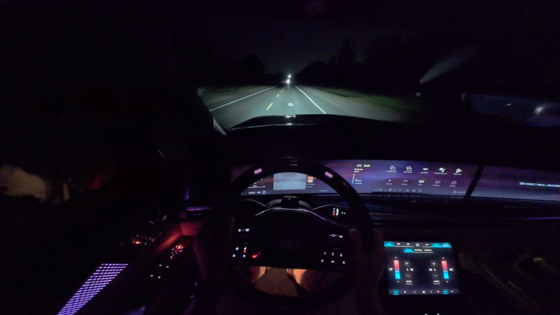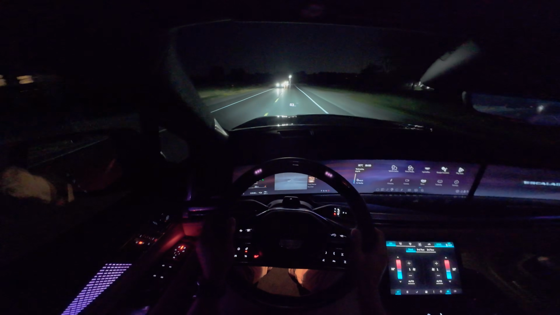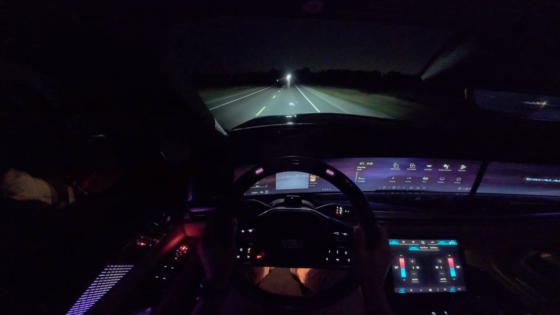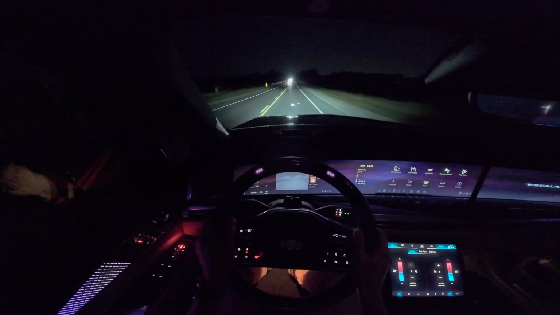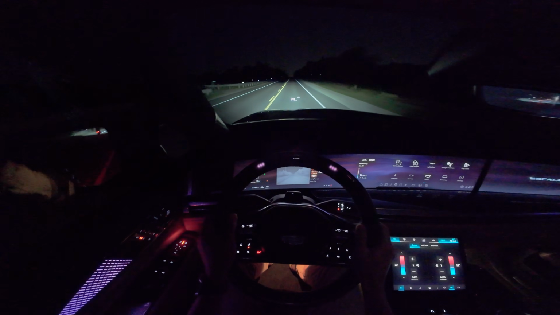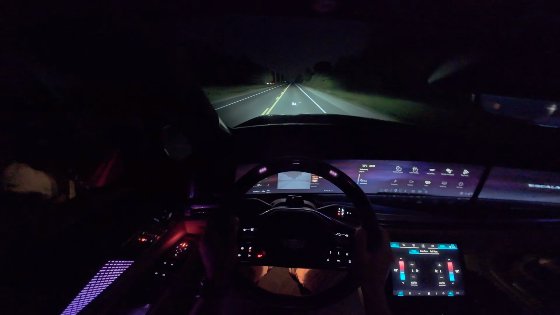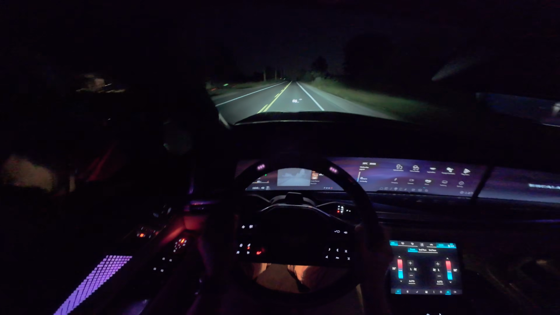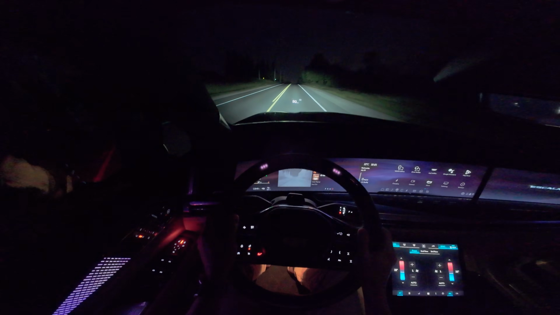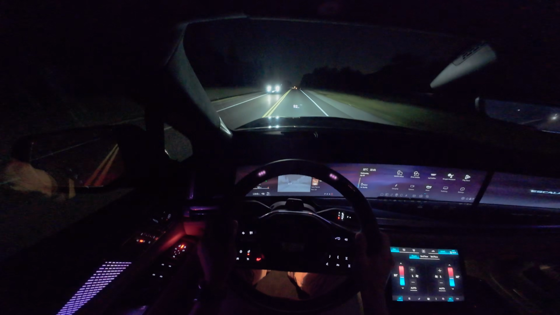So yeah, it's still got the punch. Auto high beams react very well to oncoming traffic.